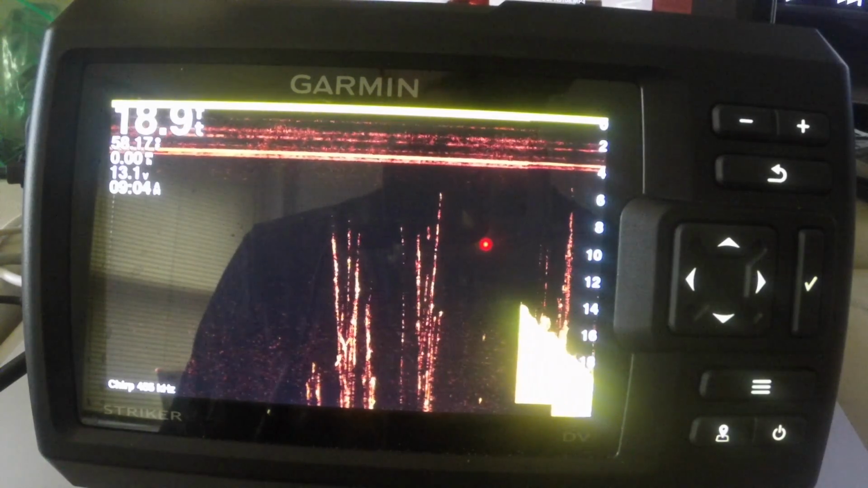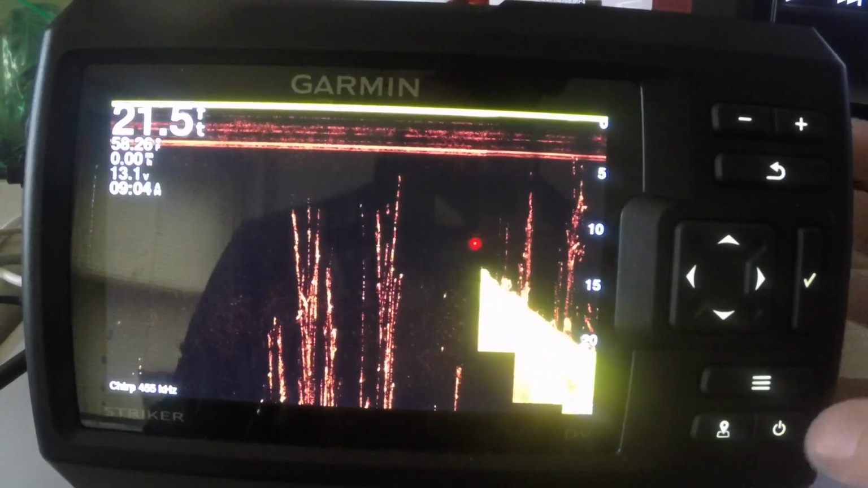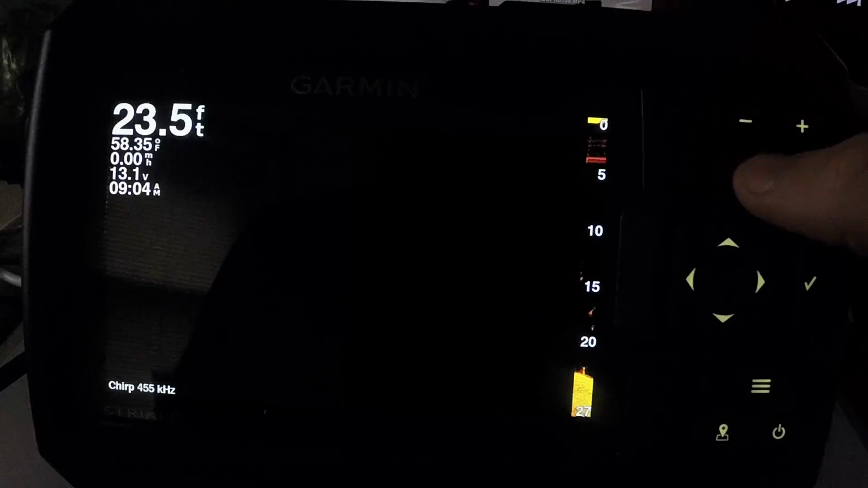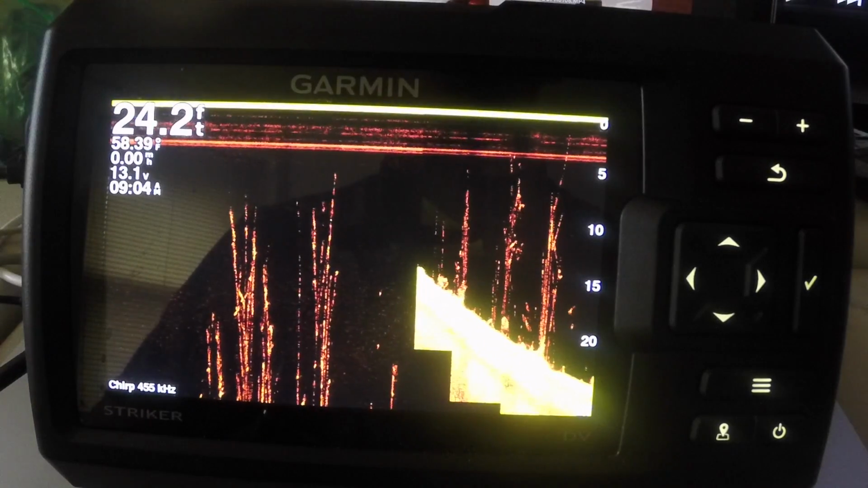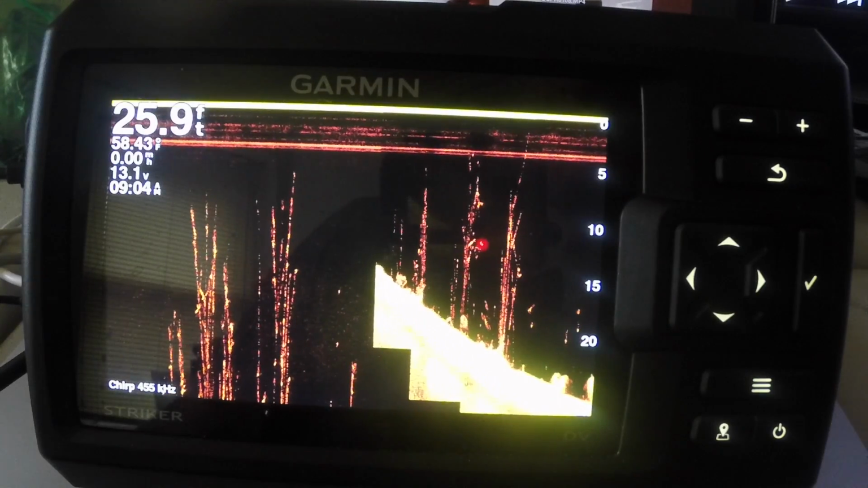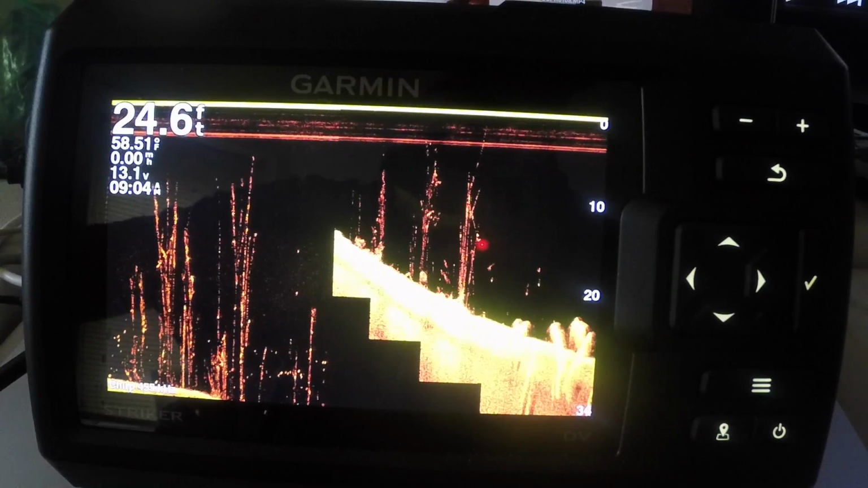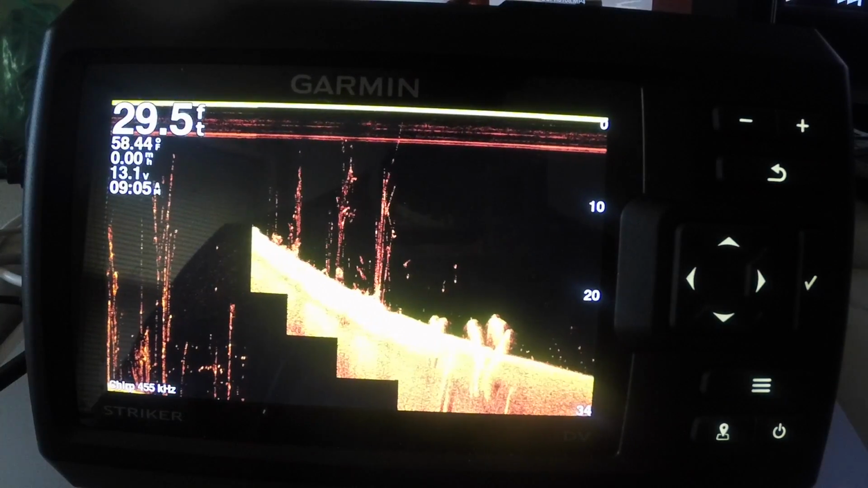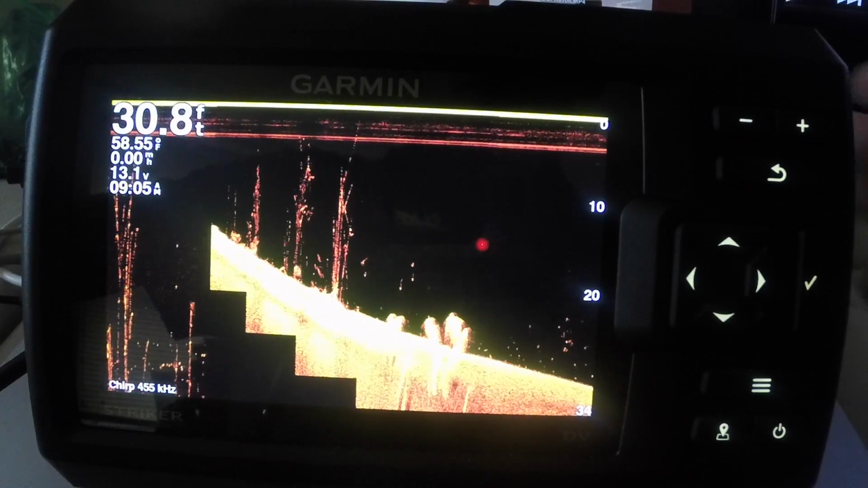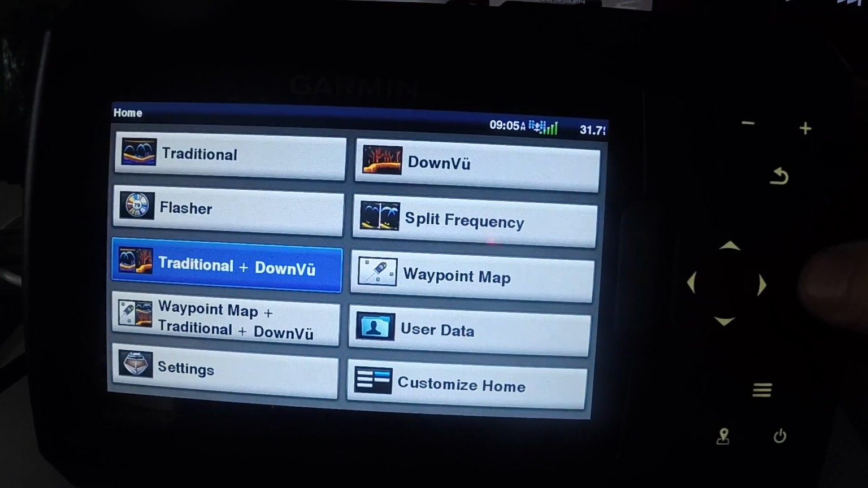The one thing I do wish about this is that the brightness would go a little bit higher. You can adjust your brightness by pressing the power key, and then it has your backlight, which is basically your brightness. So the one thing I don't like is that because this is so dark, I kind of have trouble reading it sometimes. The black background is easy to read when it comes to this, but sometimes when I'm on the water, the reflection or the glare from the sun kind of doesn't make it very easy to read, I guess.